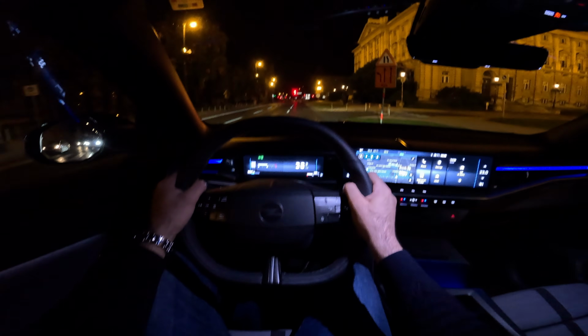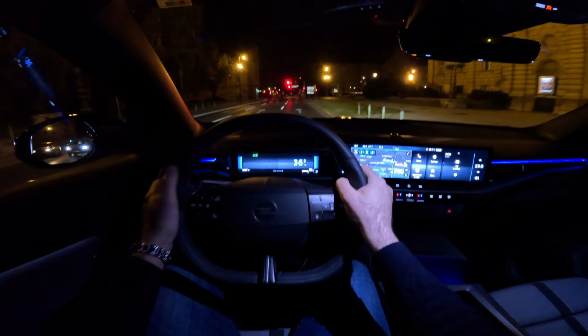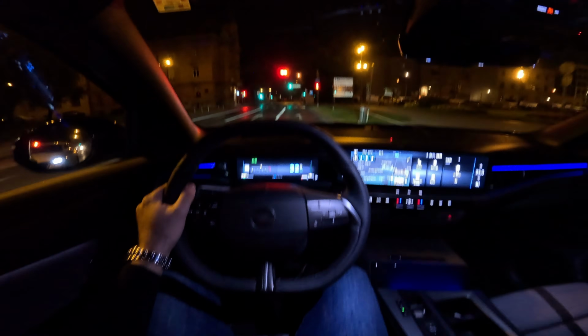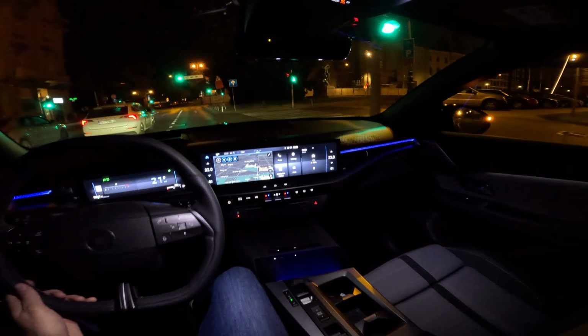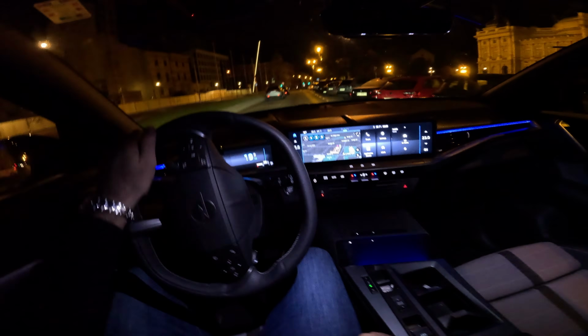So the layout in front of us, we have the 10-inch digital cockpit. You can change the views and you can configure the views by yourself within the infotainment system. There's also the nice head-up display with loads of information available. And in the middle we have the 16-inch touchscreen.